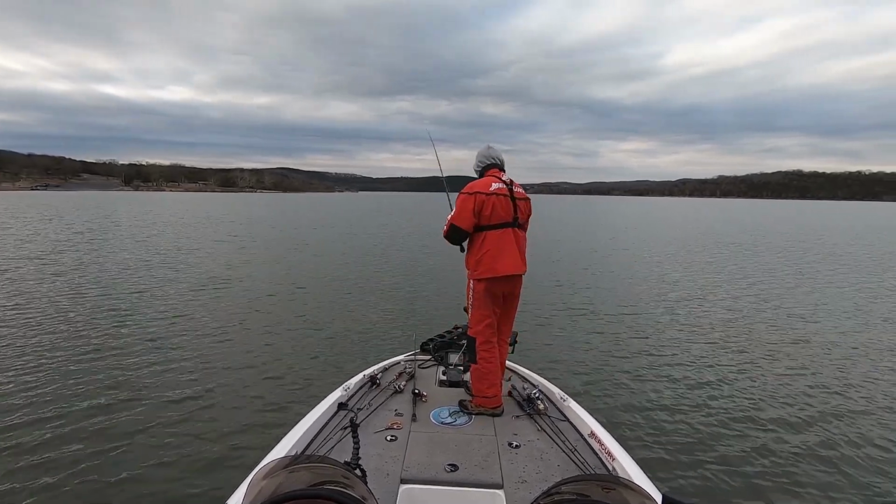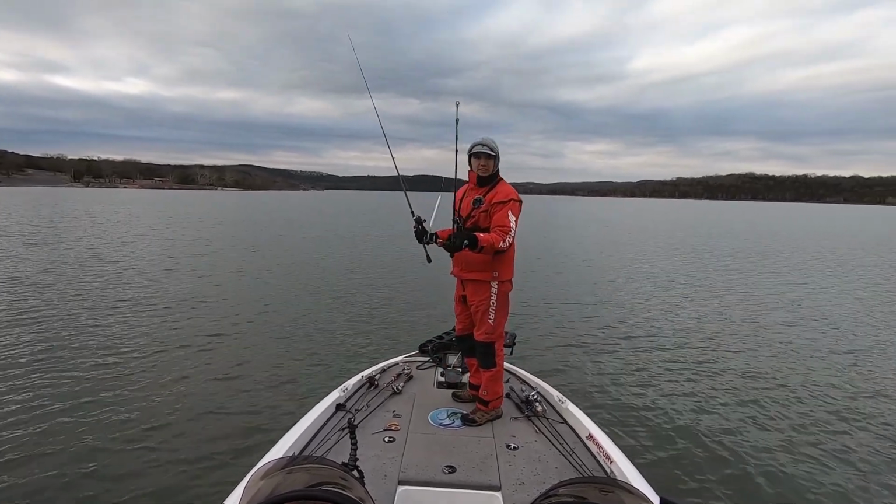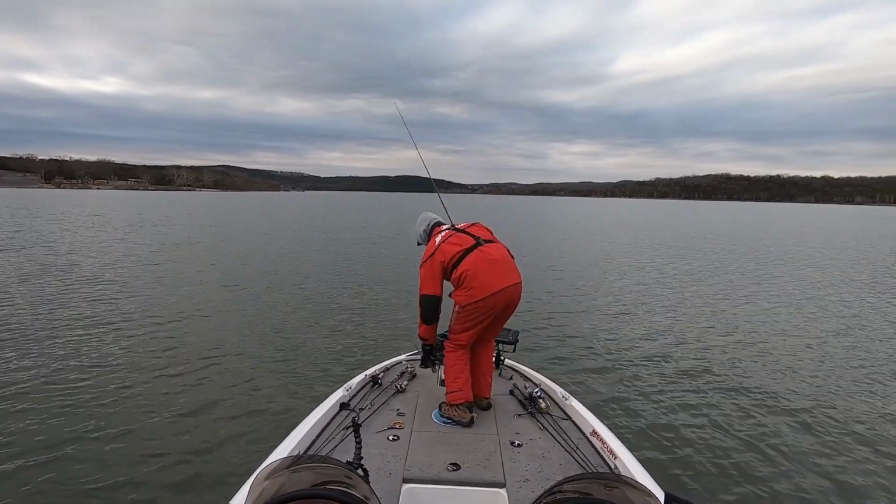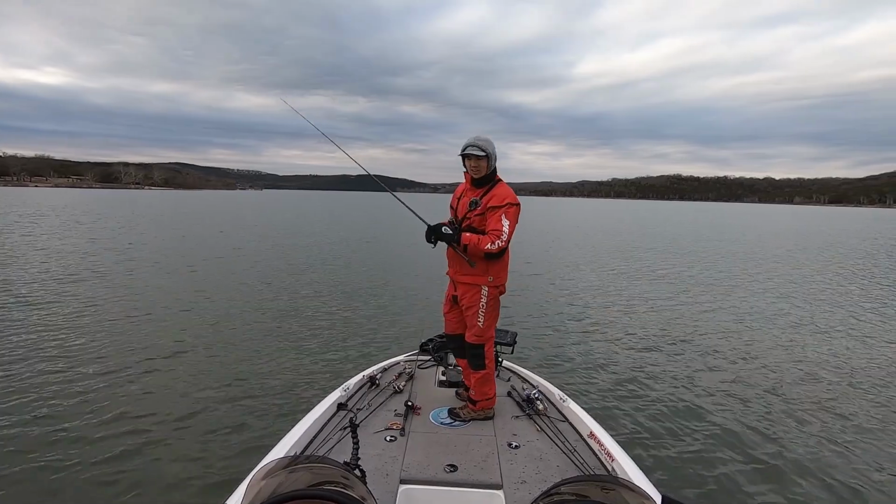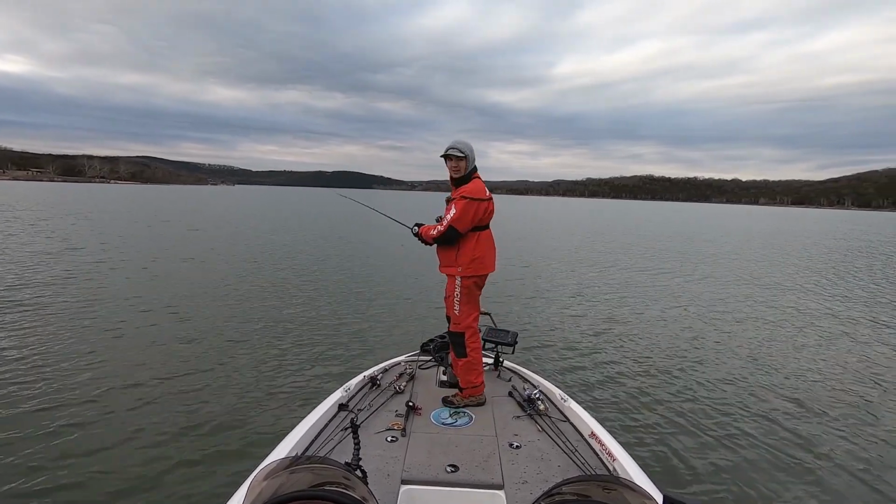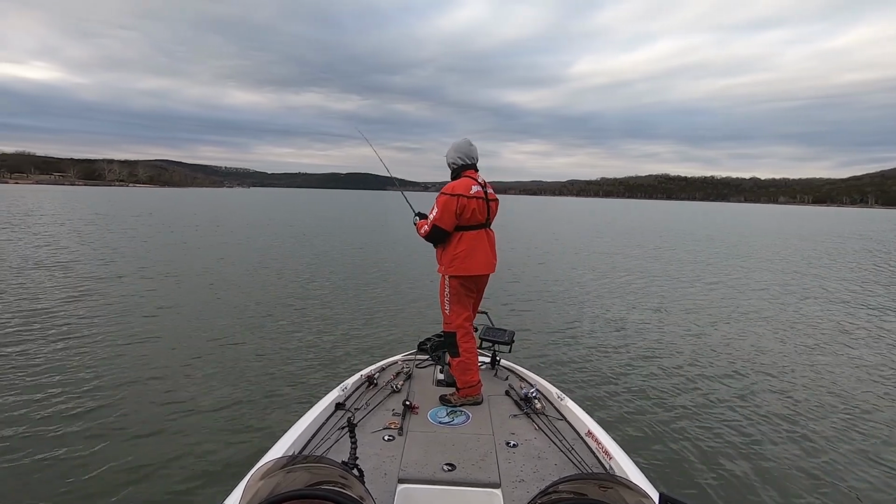And you can catch them on a football jig like I am now. I also have a jigging spoon just in case I see some fish underneath the boat. And so hopefully I'm gonna be able to get a few more fish off this spot. I have to get going here in a few minutes. The sun's about to go down, so I can't sit out here for too much longer, but I'm having a blast. I don't want to leave.